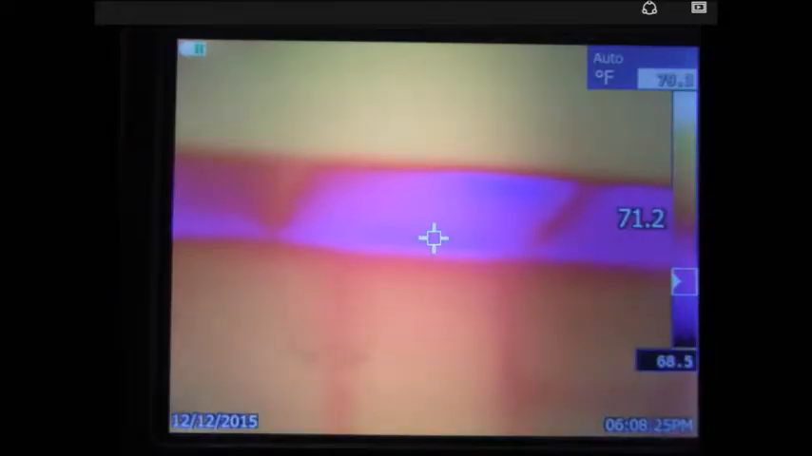So this is in a house, just a typical ceiling, nothing too obvious, nothing really shows. But with the thermal imaging camera, you can see a big area. This is cold air coming through that has no insulation in this area of the attic. And several of these areas, sometimes they're small areas, they're not accessible attics really.